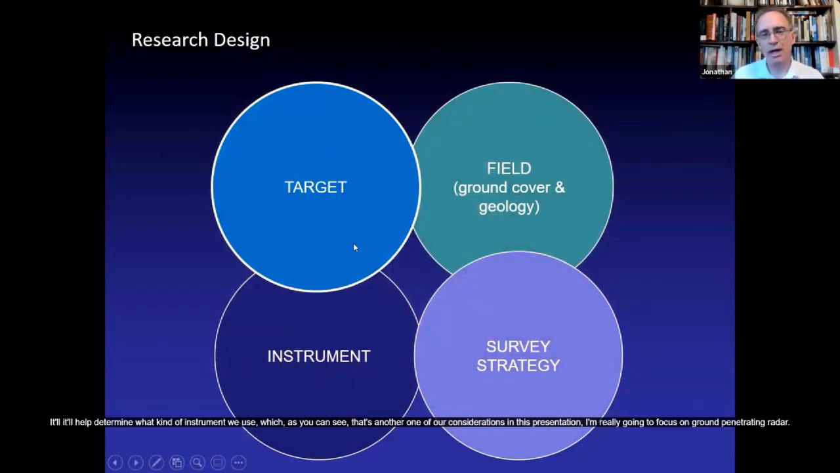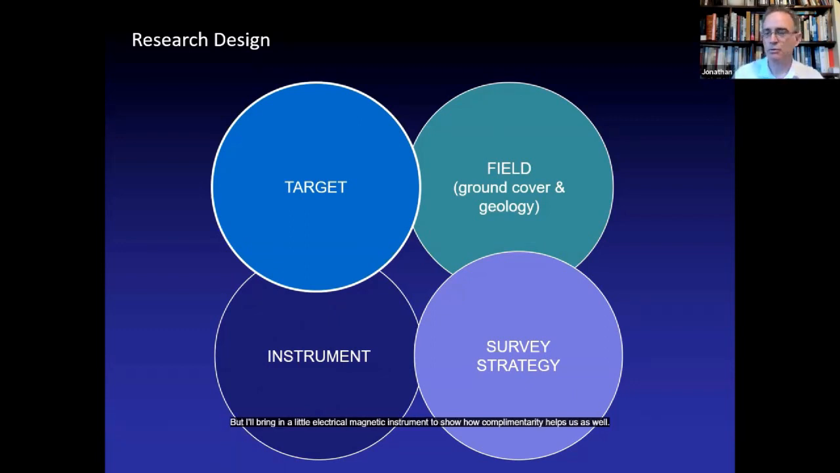It'll help determine what kind of instrument we use, which, as you can see, is another one of our considerations. In this presentation, I'm really going to focus on ground penetrating radar, but I'll bring in a little electromagnetic instrument to show how complementarity helps us as well. So the nature of the target will help determine the nature of the instrument. Radar is one of the better instruments for looking for unmarked burials.